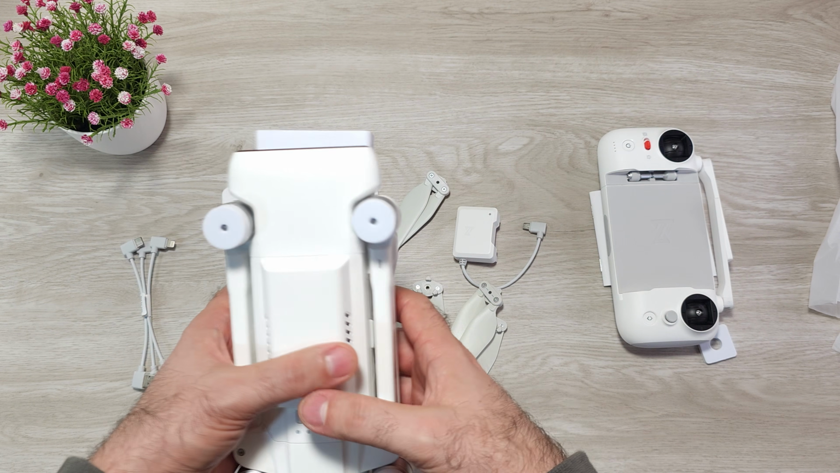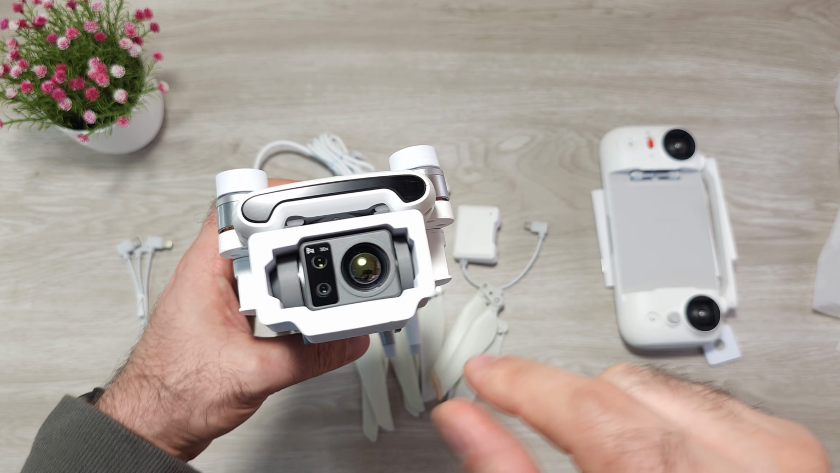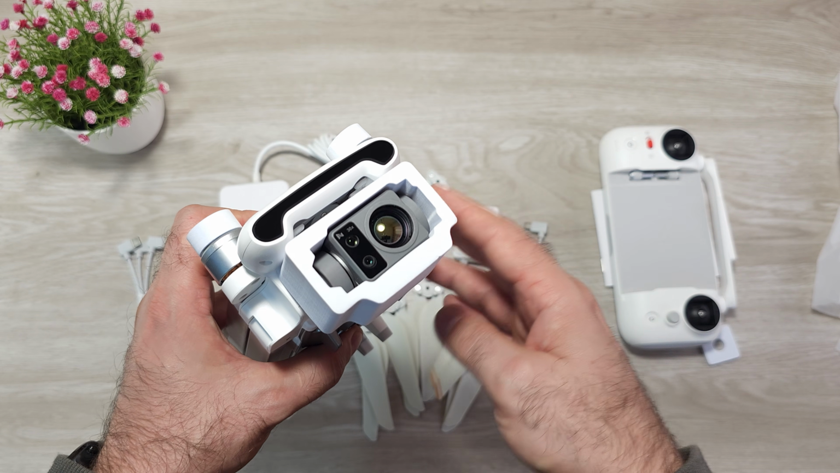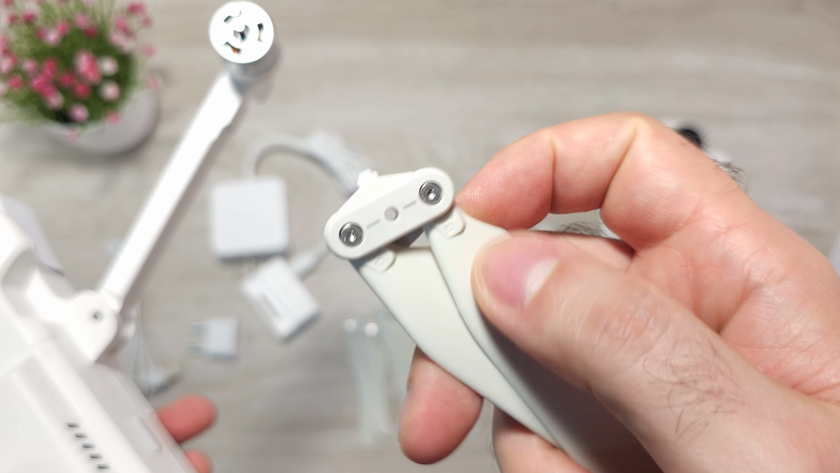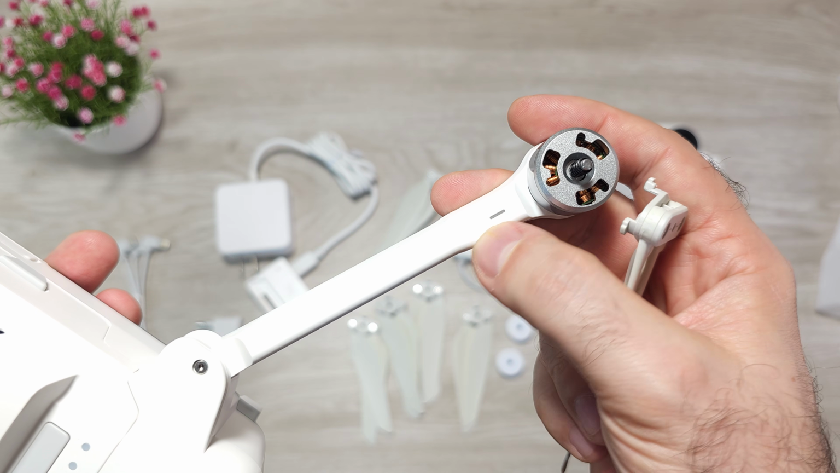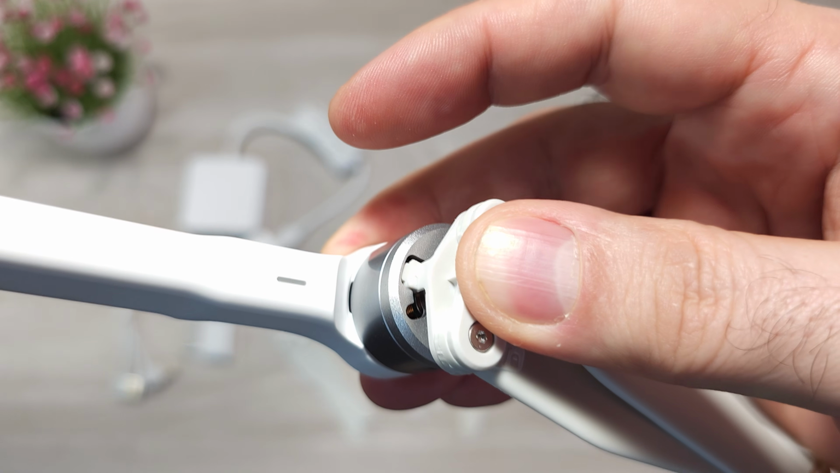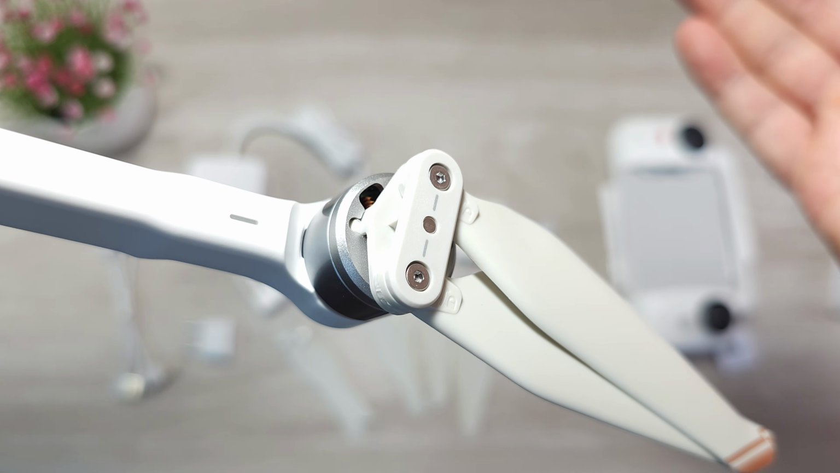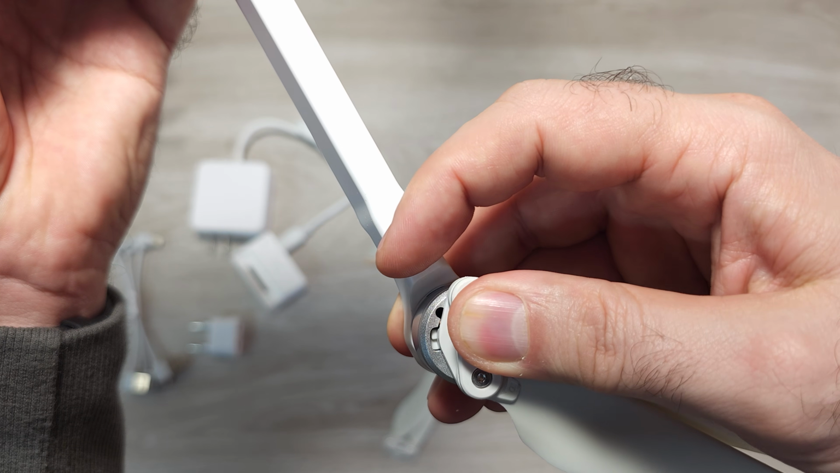Now that you know the detailed specifications, let's assemble this. As you can see, this unit came without a gimbal protector, just with a foam padding. I will try to see if I can 3D print one. The installation is very simple. Each propeller is marked with a line, and wherever you have a line, those propellers go to those arms. All you have to do is press down well on the propeller, turn this, and you're good to go. That's simple. Repeat this all 4 times.